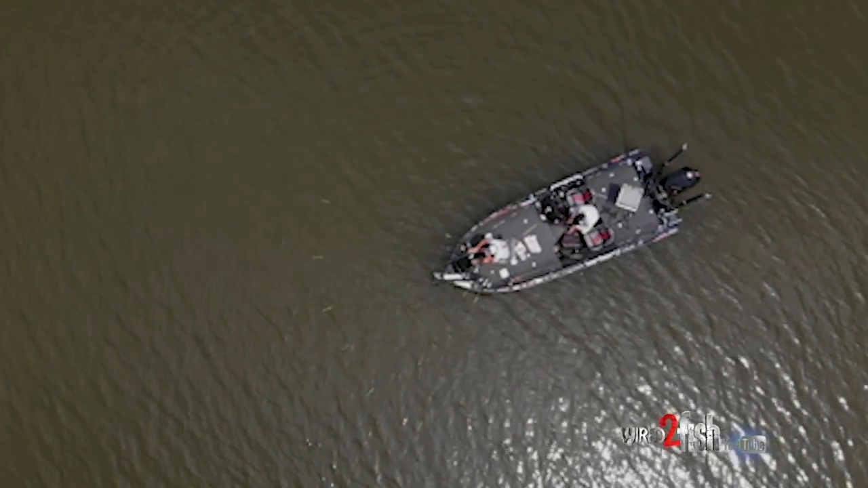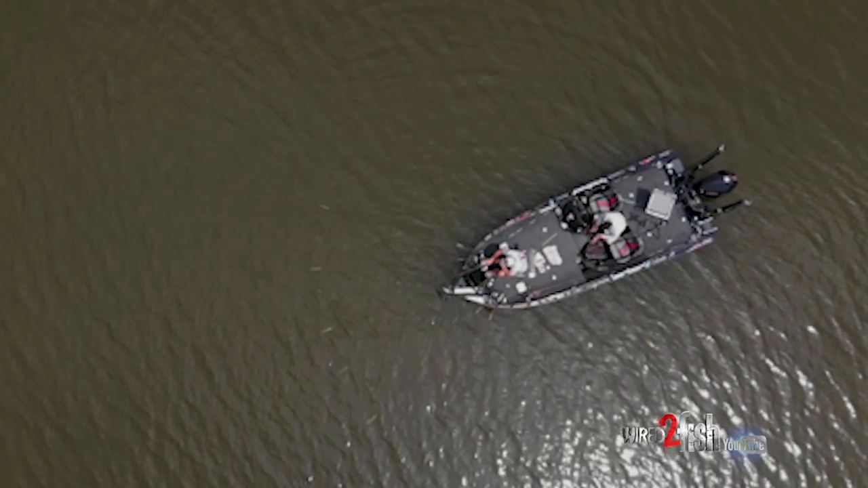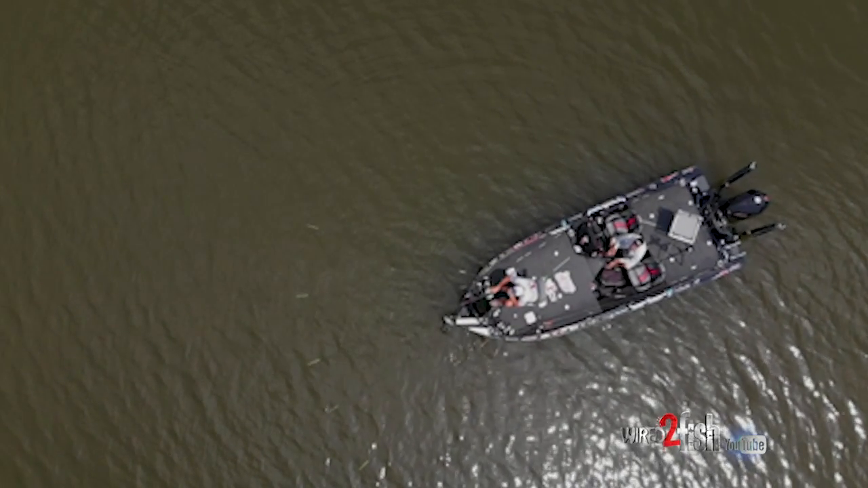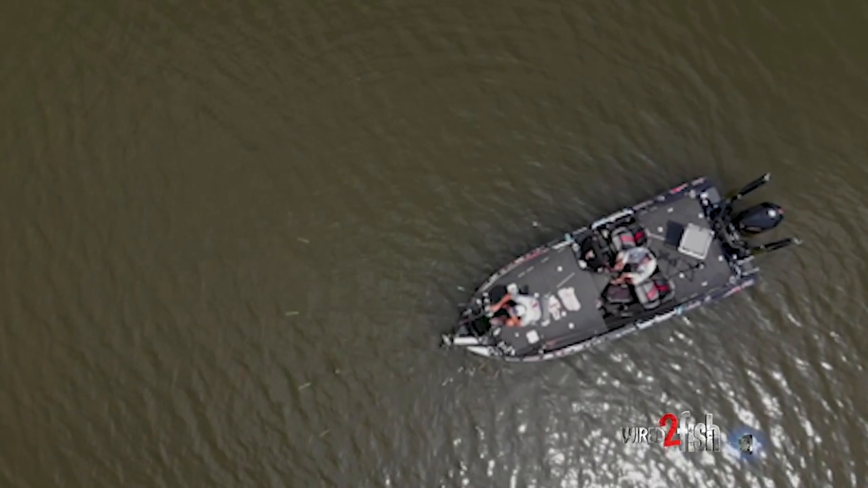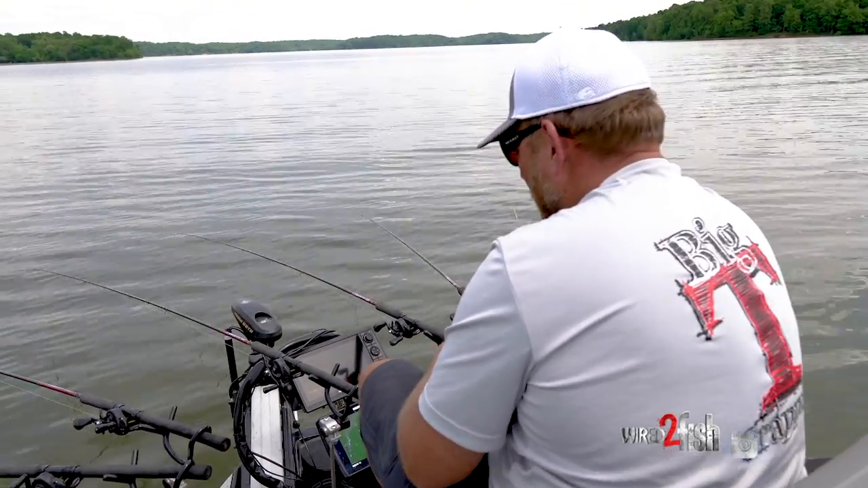If the weather will let me, the wind and everything, I like fishing just a single jig head. In real shallow water, 1 or 2 foot deep, we'll fish even a single 1/16 like this. You just have to be slow. It's more of a finesse fishing than just power trolling up on them.